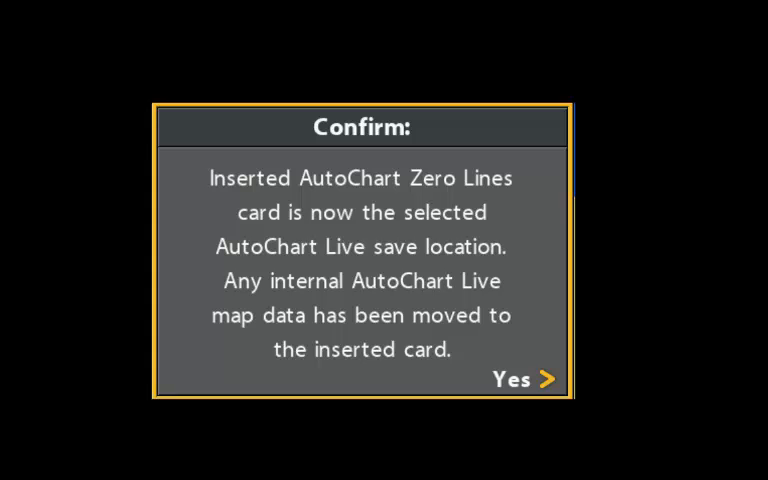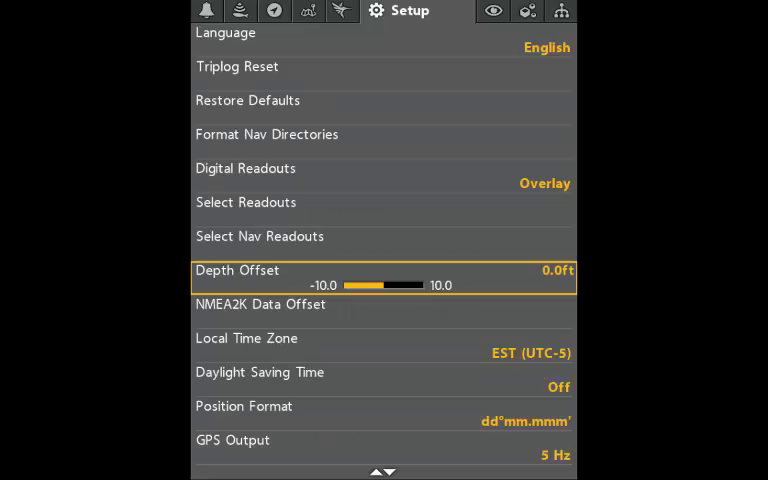Another tip is that if you have fluctuating water levels, you can adjust the depth offset in the main menu under Setup. For example, if your lake dropped 2 feet, you just set the offset of -2, and then your Autochart Live data that you have previously recorded will match the data you record with the depth change.